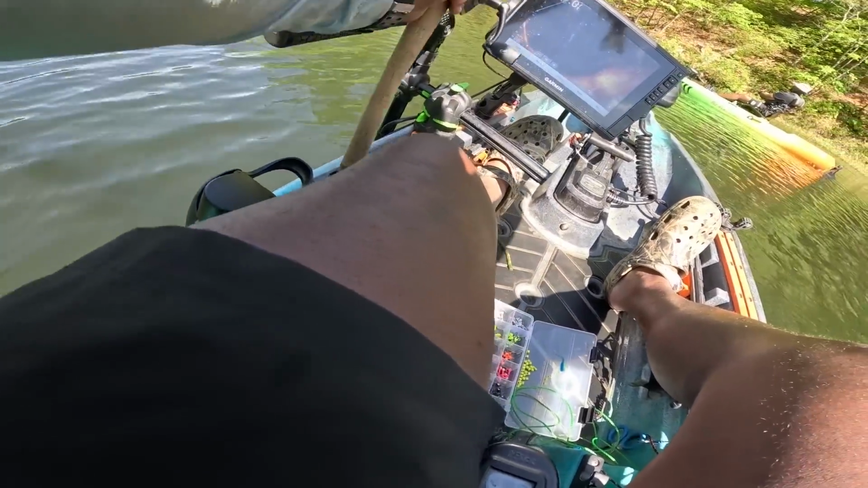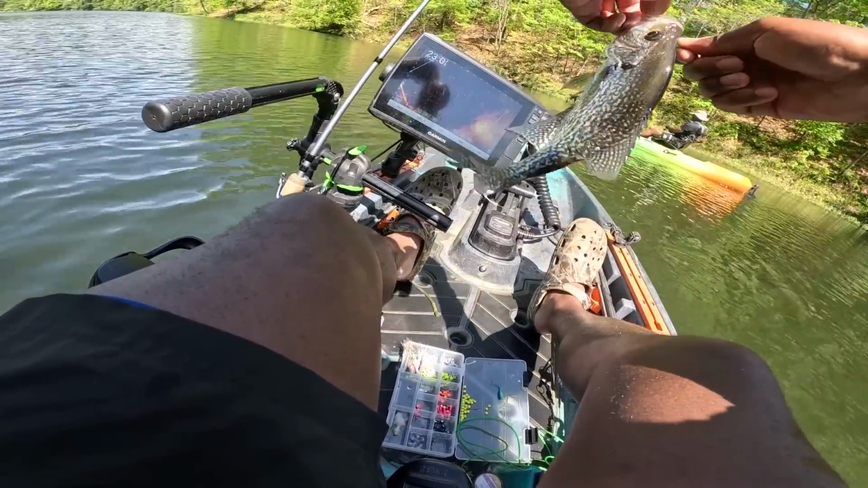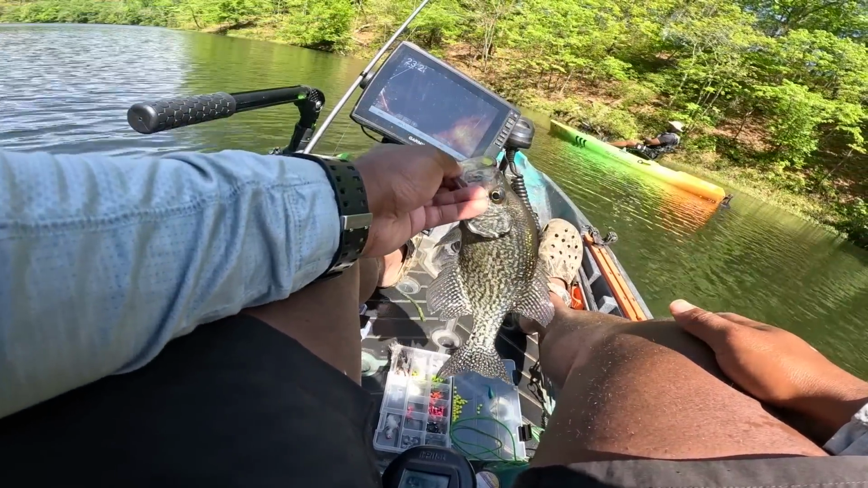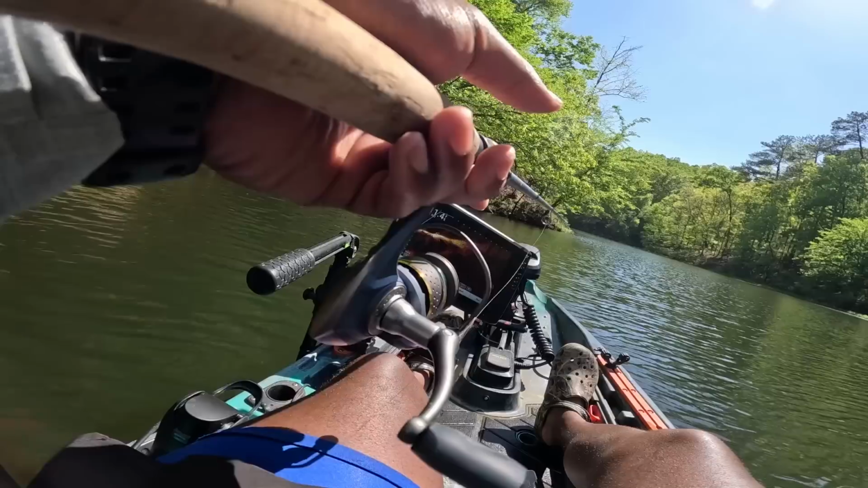All right, now we got a picture. I ain't gonna lie, that one was sitting underneath your kayak. You sitting under the kayak? Under my kayak? Oh, I got you right underneath your kayak. There's a whole bunch of them down there. It's just strength in numbers.